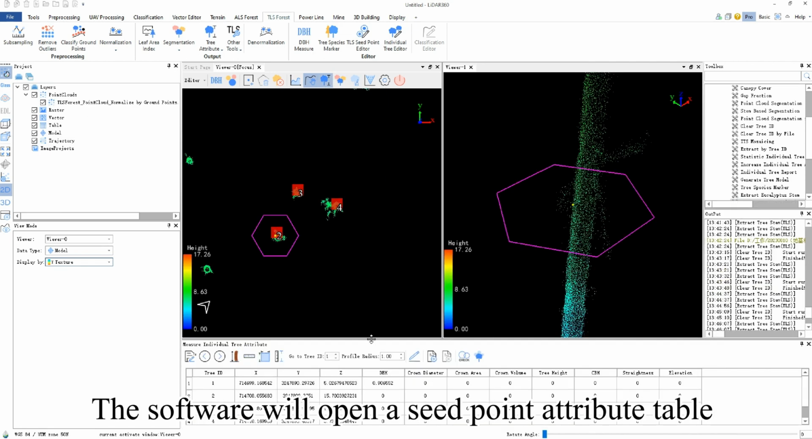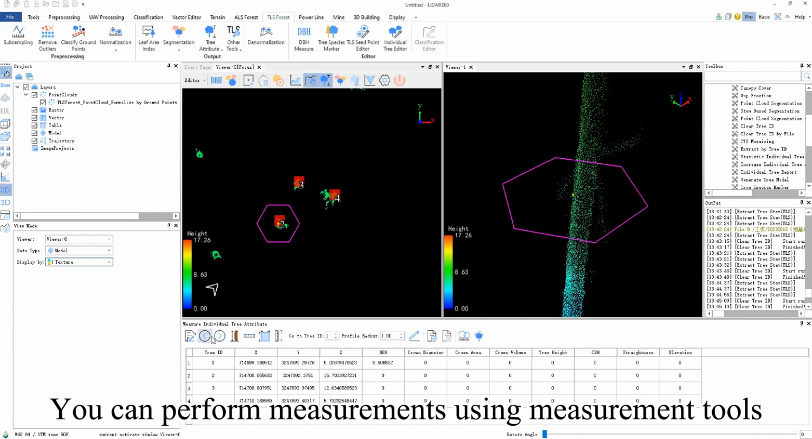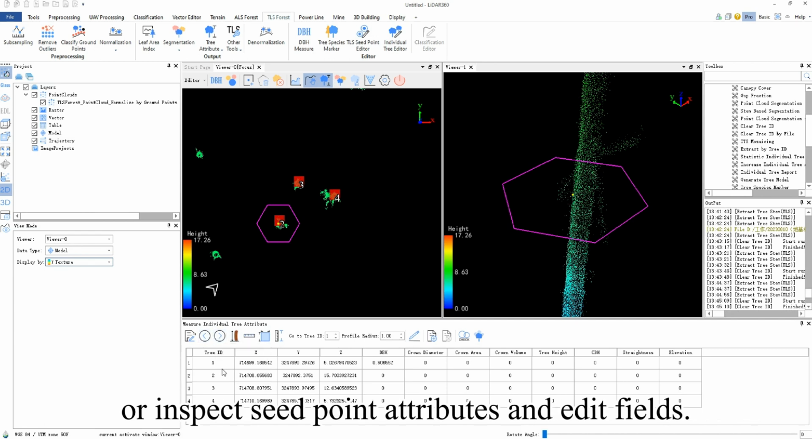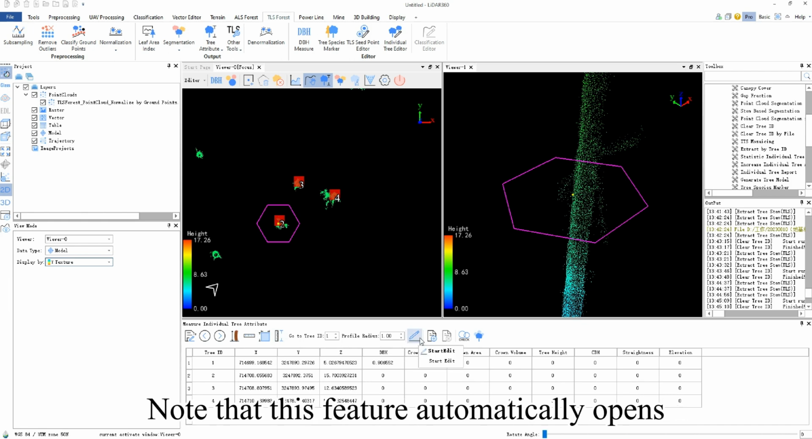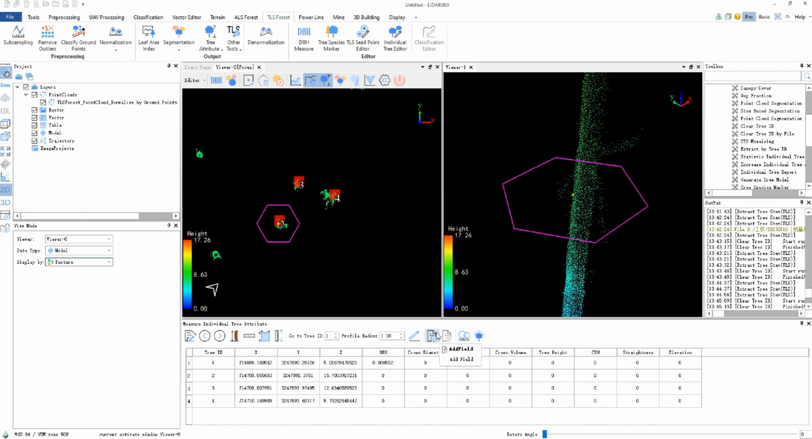The software will open a seed point attribute table below the viewer. You can perform measurements using measurement tools or inspect seed point attributes and edit fields. Note that this feature automatically opens when entering seed point editing.